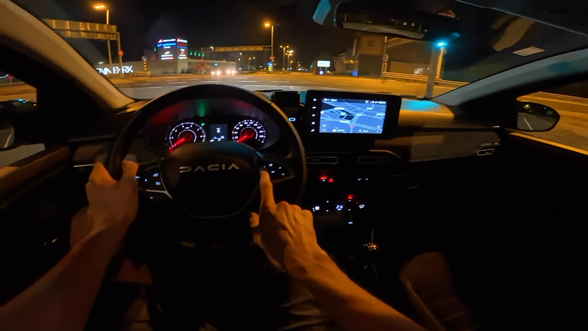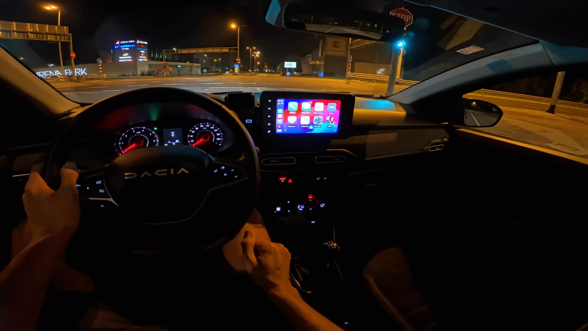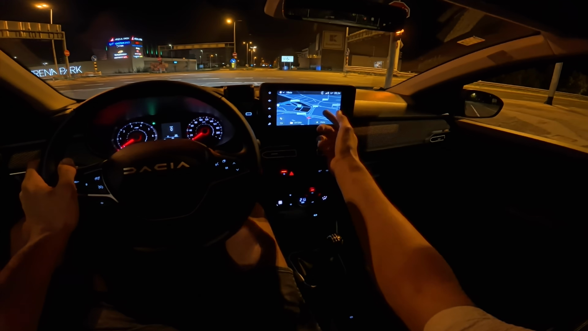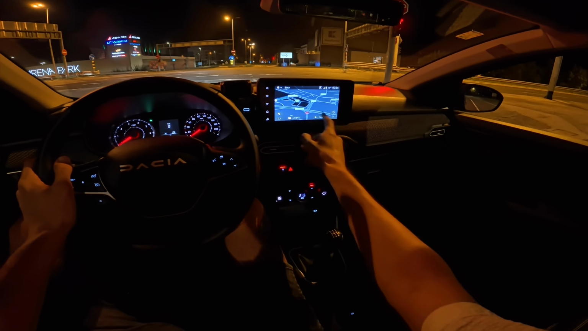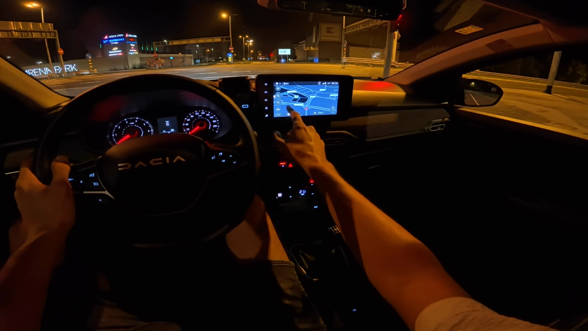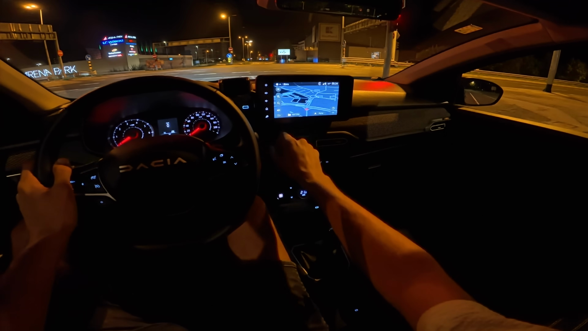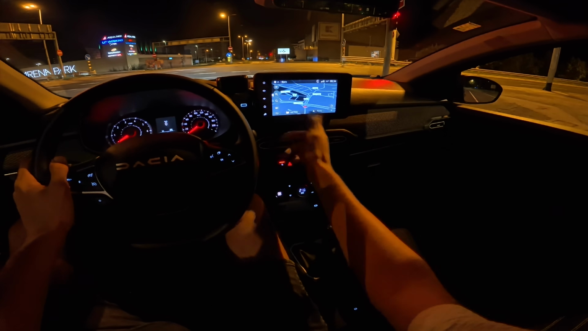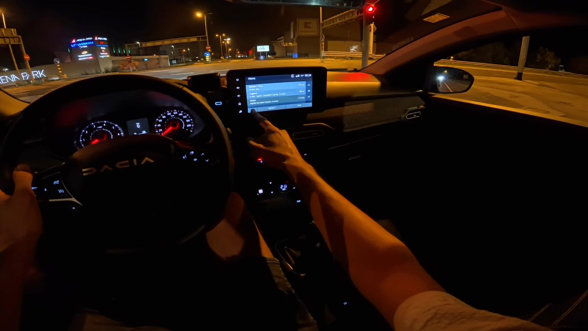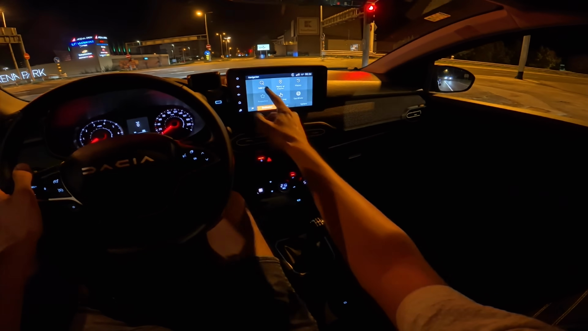Now for a little test, let's see if we can find the parking spot I'm looking for. Okay, I did not want Siri. Where's the search? Okay.